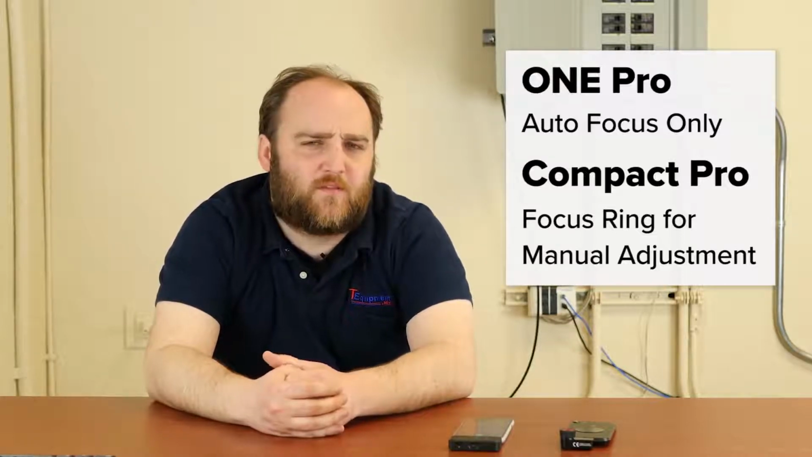It's going to work very well most of the time, but as any professional photographer knows, sometimes you just need to dial it in just to get the best possible image, especially at short distances or small targets or things that have a little bit of difference of depth of field, where the autofocusing feature just doesn't capture what you're looking for. So that can be another consideration.